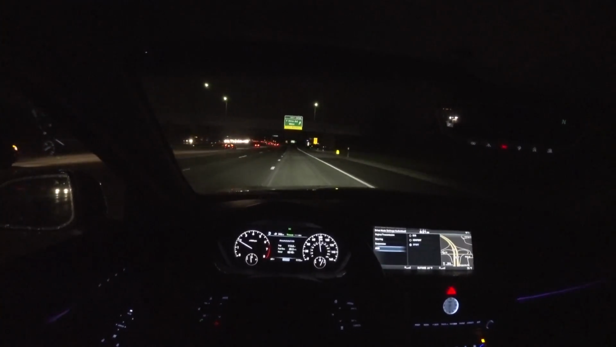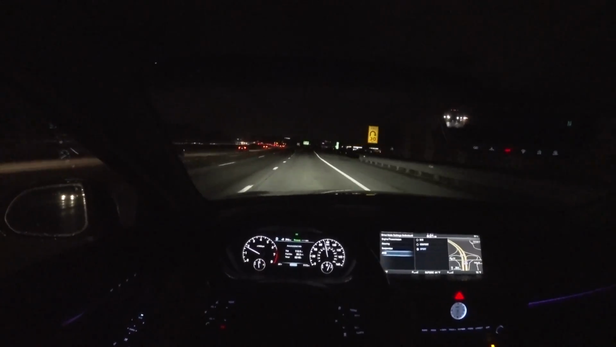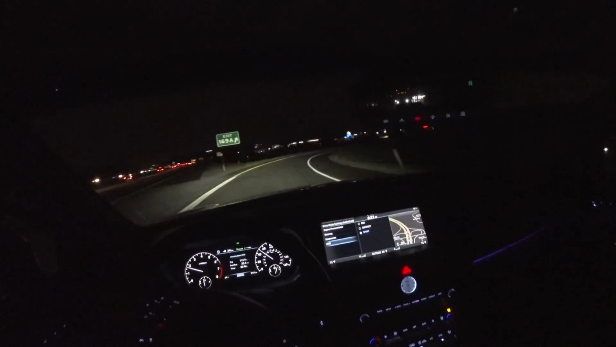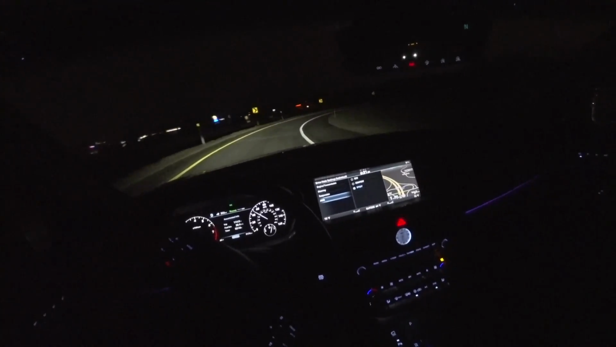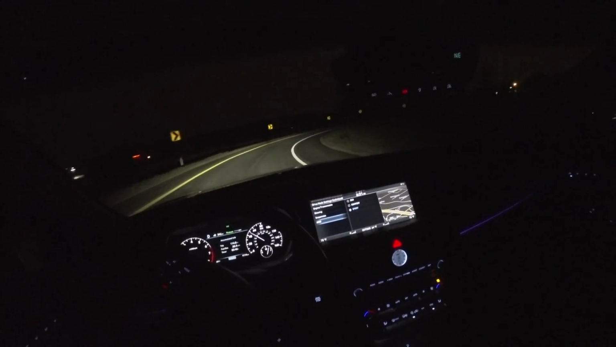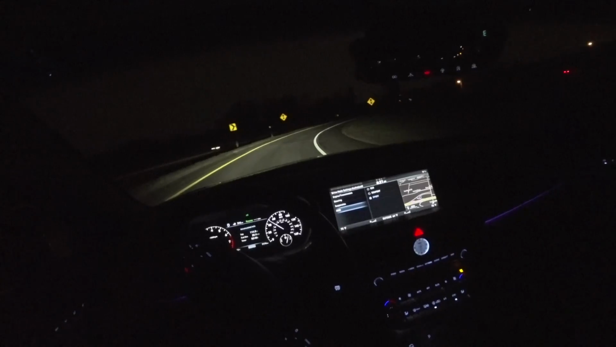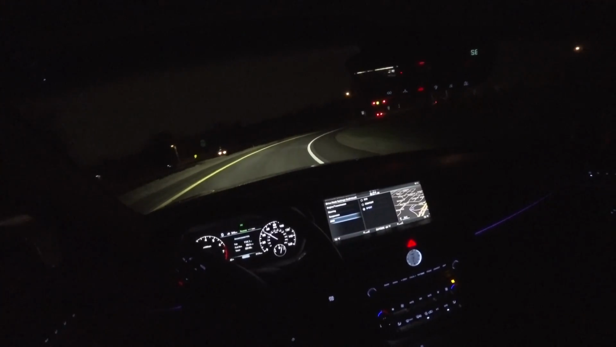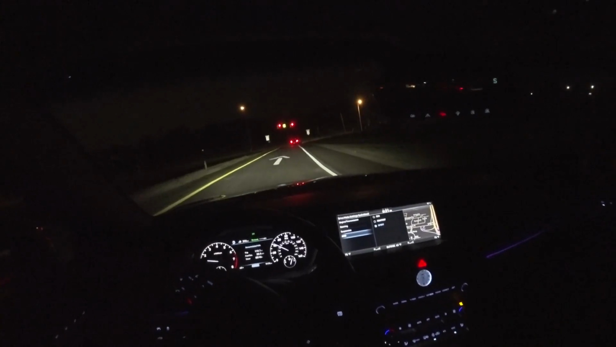The ergonomics in this car are fantastic. You really don't have to look a whole lot to do basic functions. There's a scrolling knob for the radio. A lot of the modes and settings can be used and changed with very quick inputs.